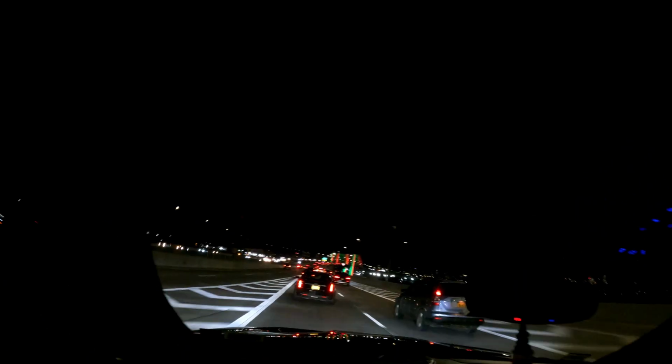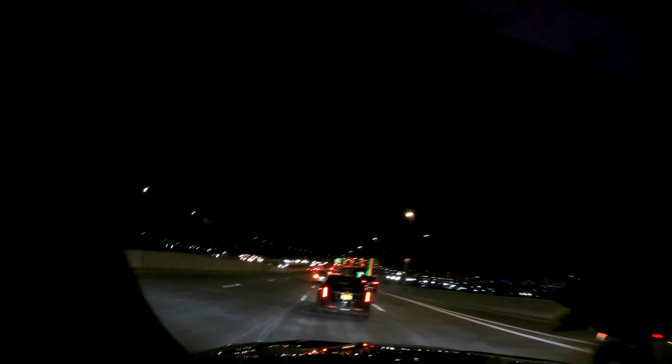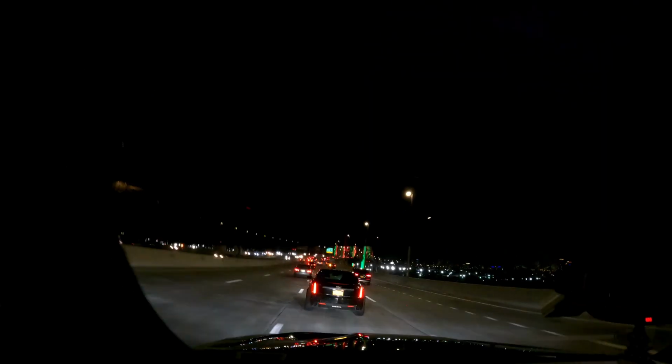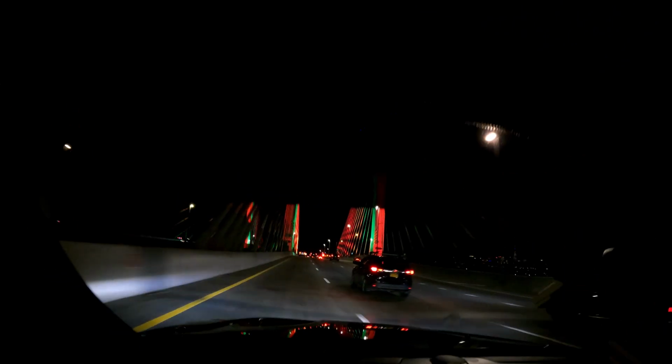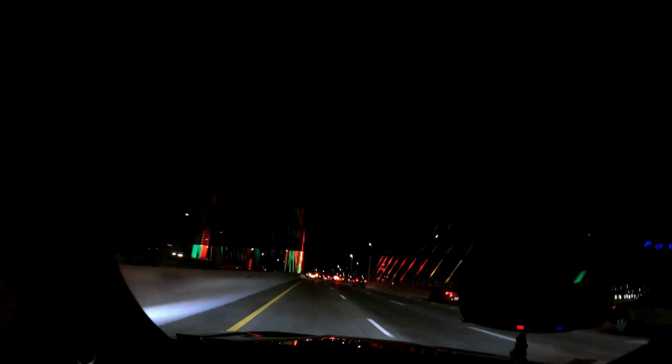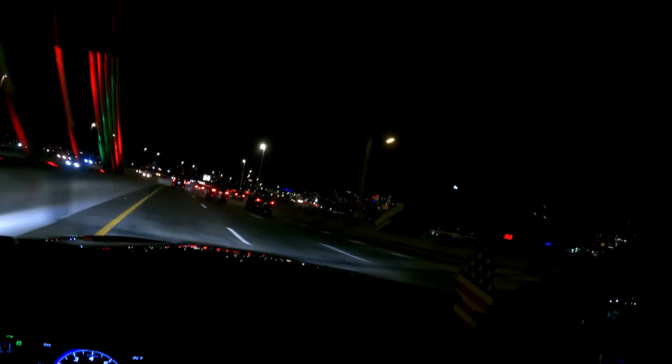Look at the Kosciuszko Bridge. What's it called? The Kosciuszko? Costco Bridge? Ooh, that looks nice. Look at that. Christmas colors. Christmas Costco Bridge. And you see the city over there? It's so nice.